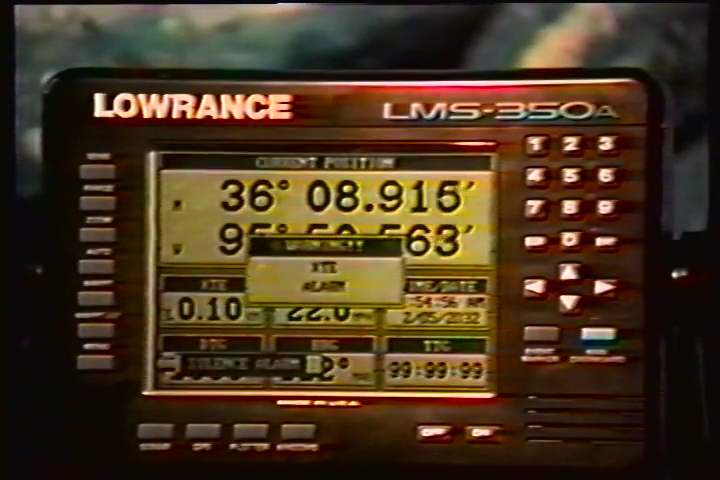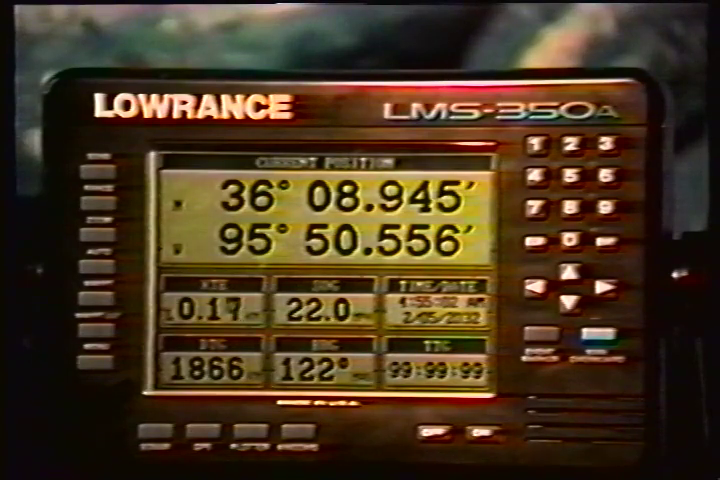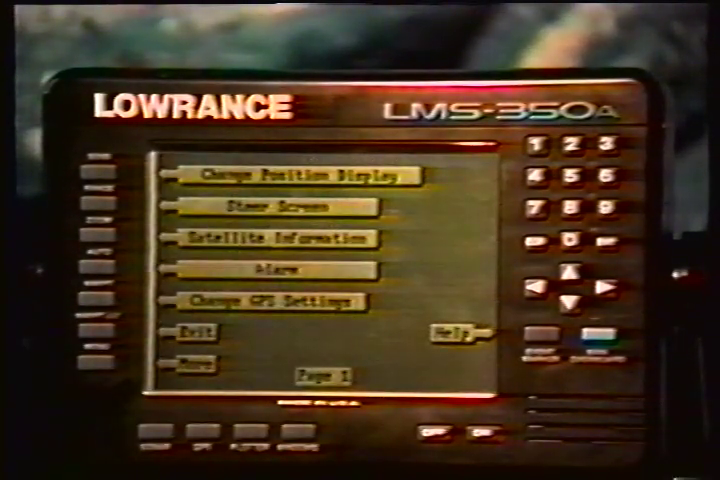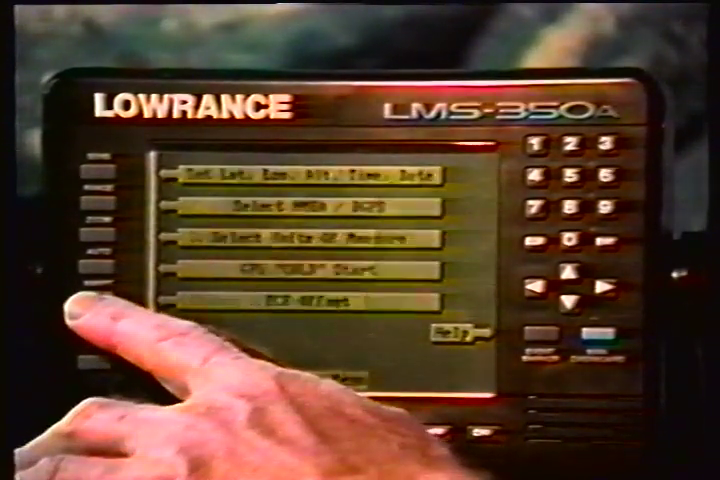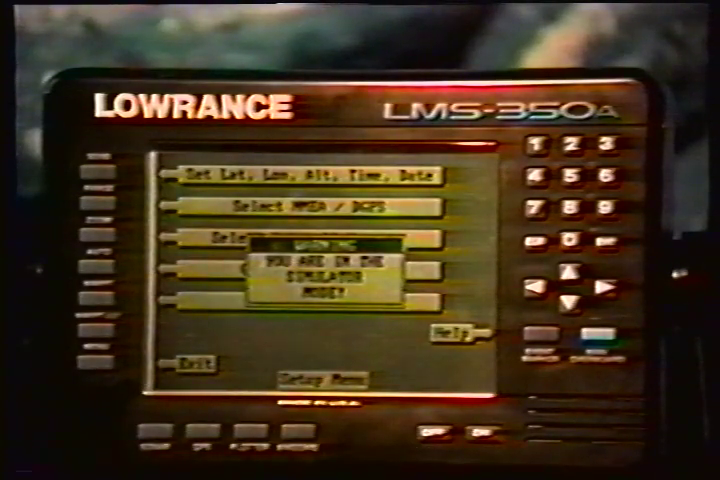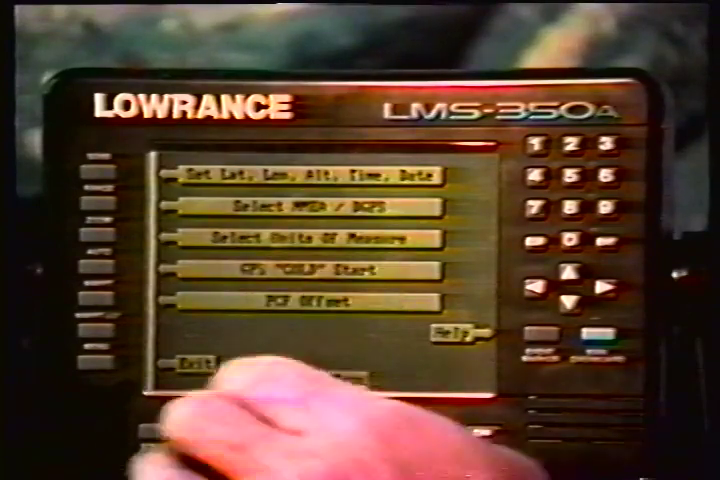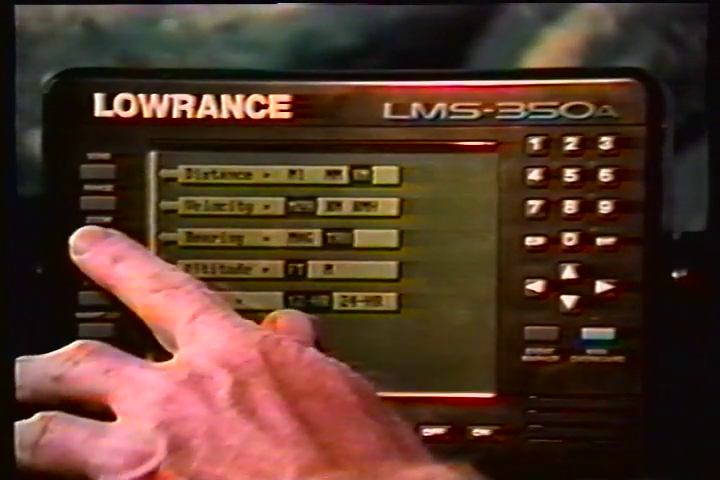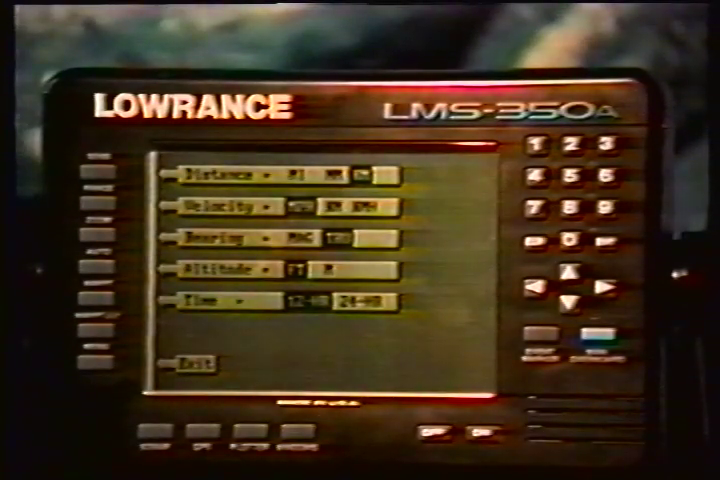The LMS-350A can display navigation information in magnetic or true. When it's turned on for the first time, magnetic is used. To switch to true, press the menu key while a GPS screen is displayed. Next, press the key next to the Change GPS Settings label. Now press the key next to the Select Units of Measure label. Now simply press the key next to the Bearing label. This moves the black box from mag to true. Press the key next to the Exit label when you're finished.